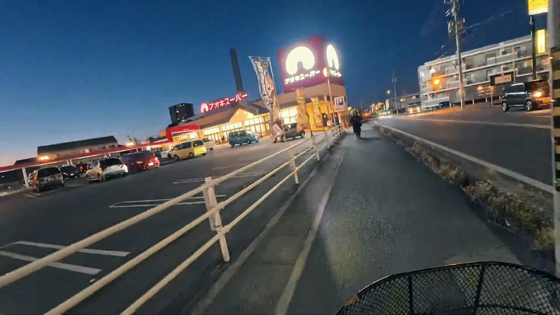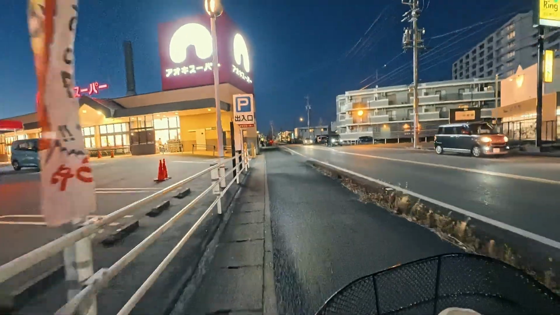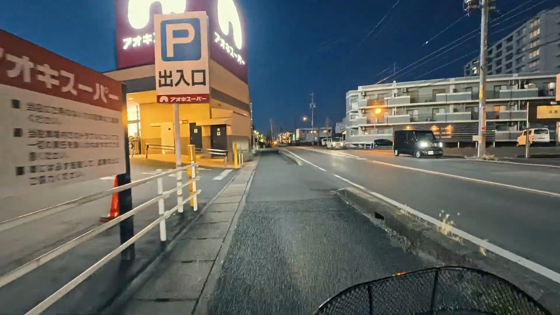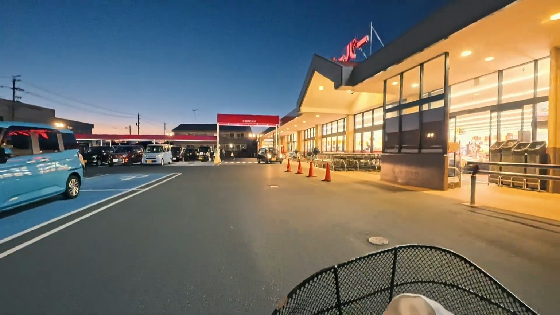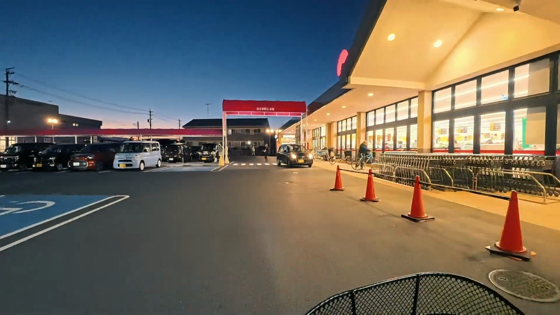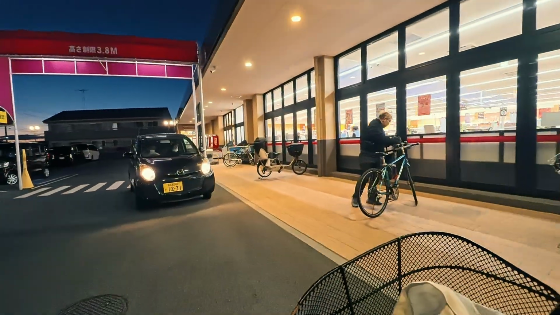I just bought some vegetables for my dinner. Okay, yes, I'm so happy that Japan has so many konbini, I mean supermarkets.